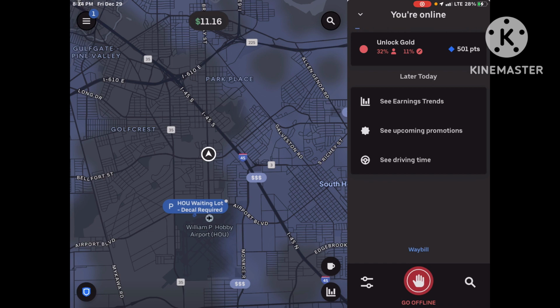Around 6 to 6:30 in the morning, some of these people are just road rage city. But it is what it is, guys. It is what it is. That's going to be my New Year's resolution, to push myself to stay out and do better on these apps. So it is what it is.